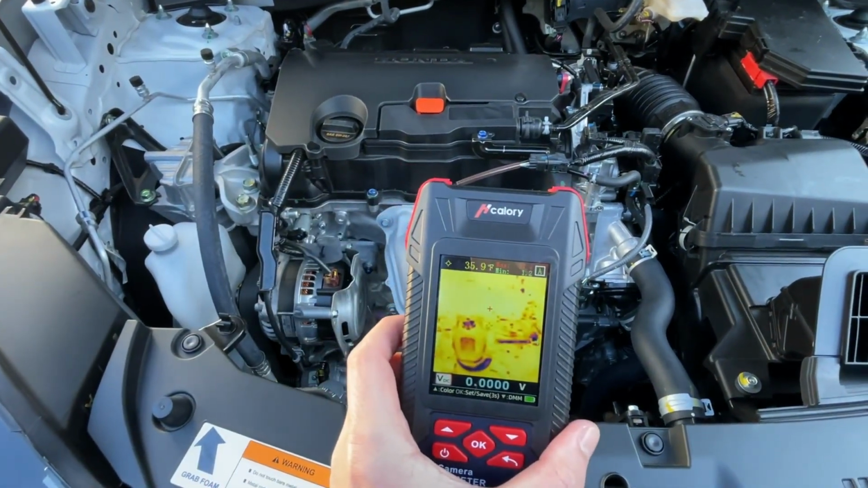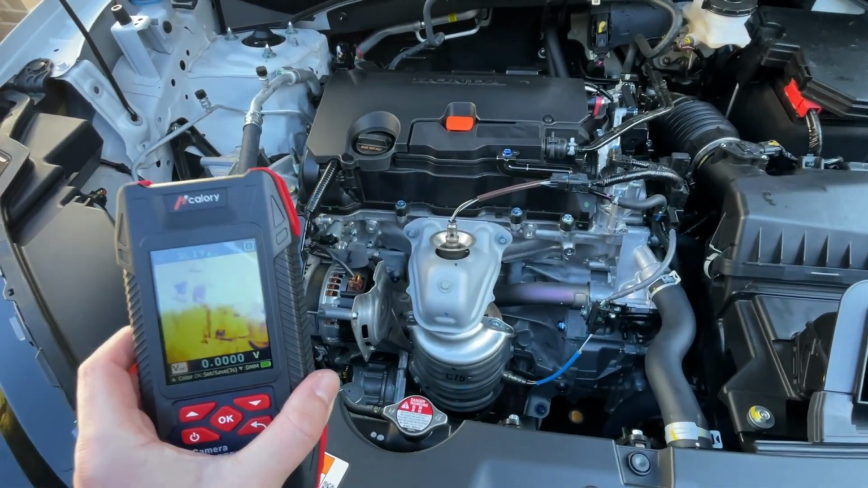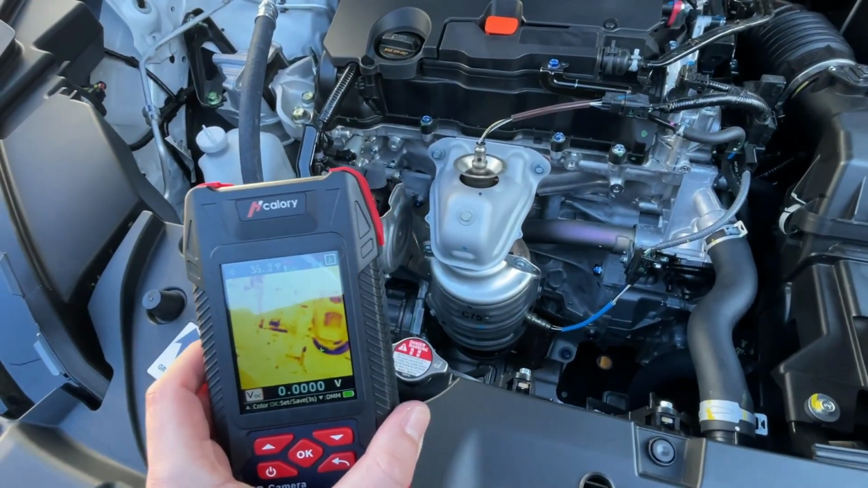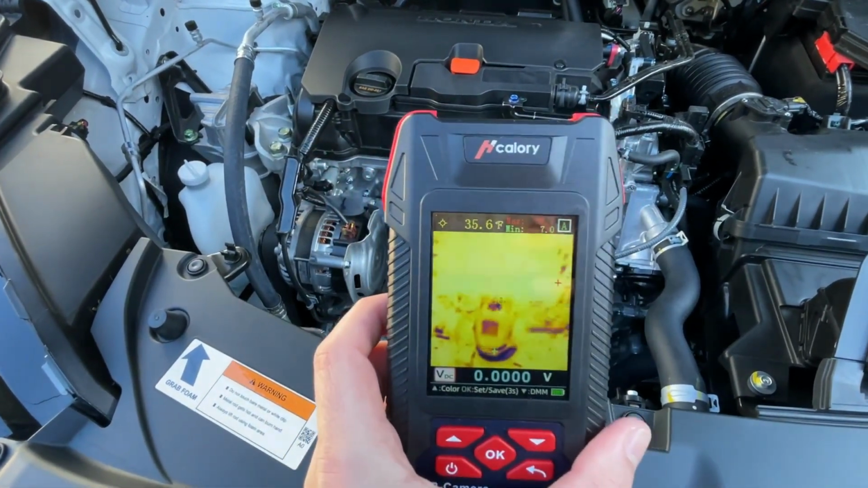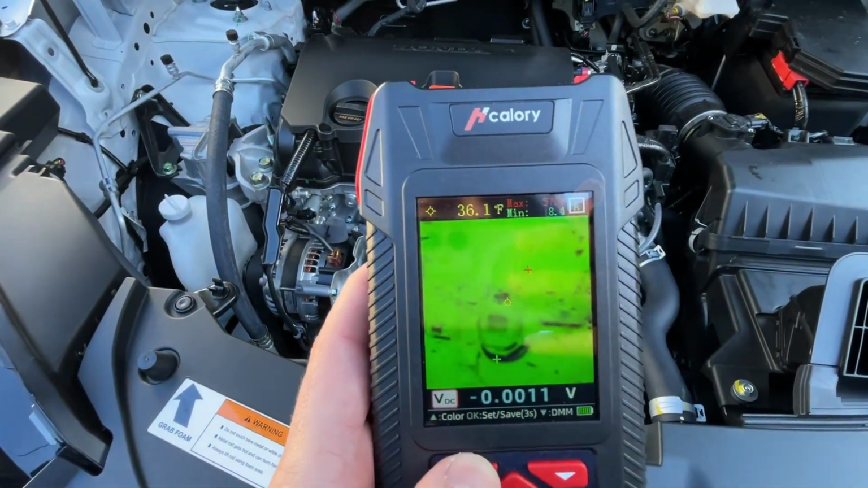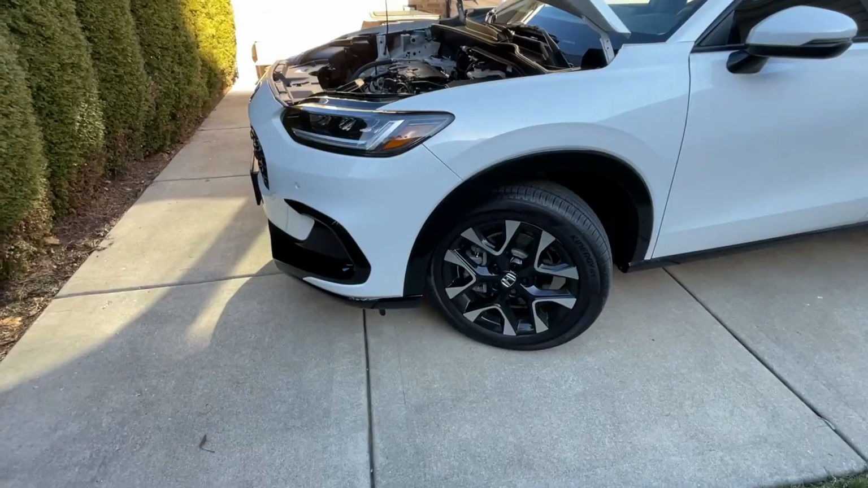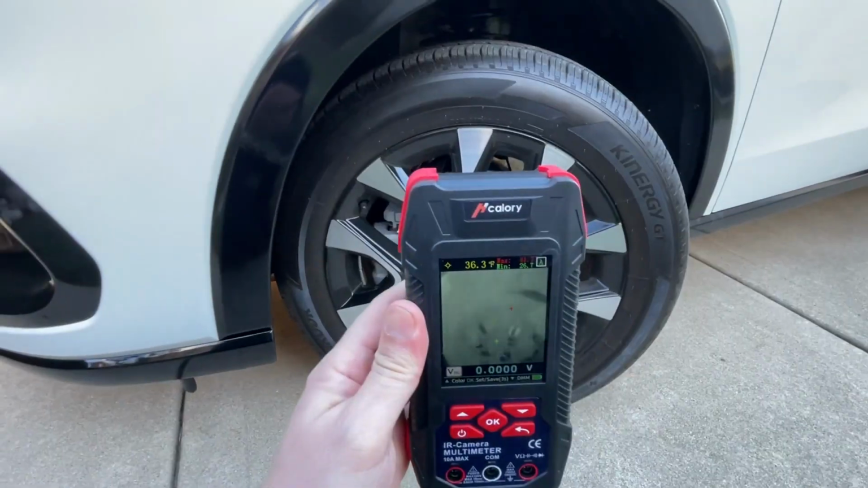And that way you can compare before and after and see if the heat devices are working. You can also possibly check before you ceramic coat your downpipe and your turbo pipes, and then after ceramic coating, and you can see the changes in temperature. Again, you can change the temperature palette. Right now this engine is stone cold.